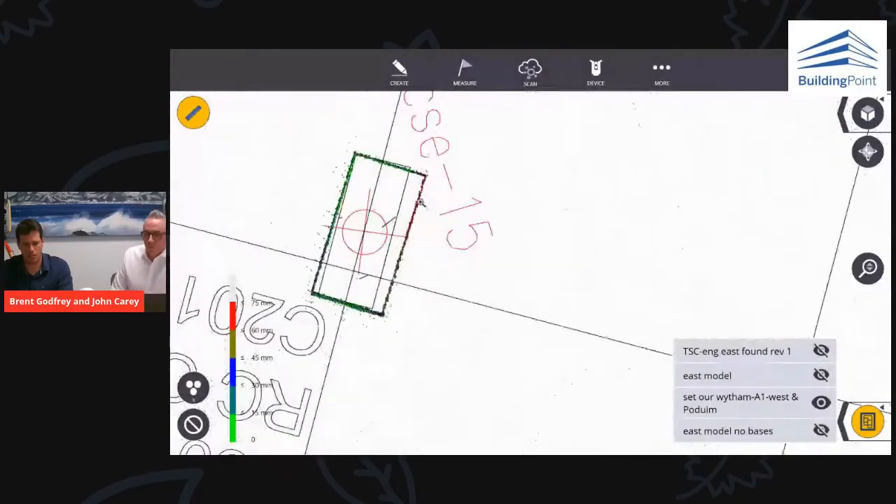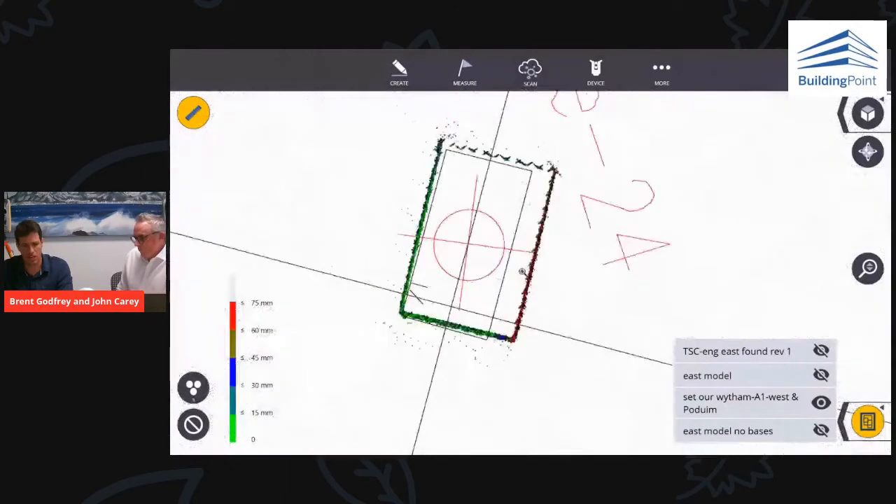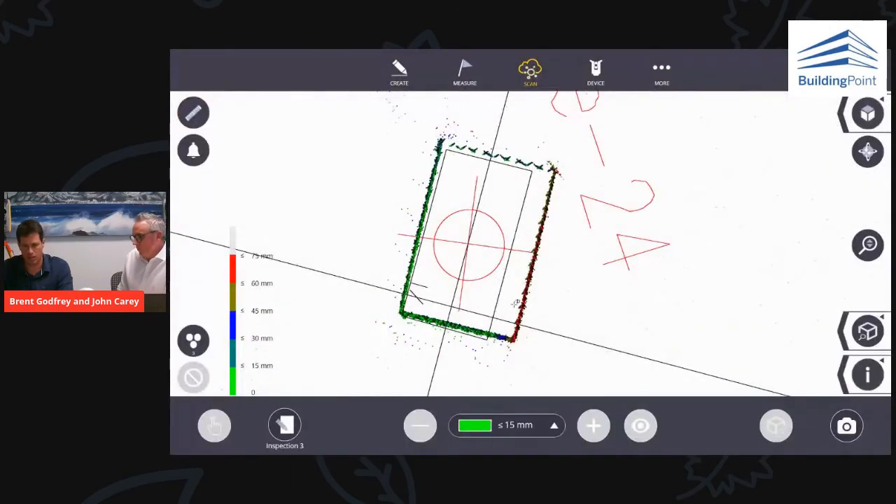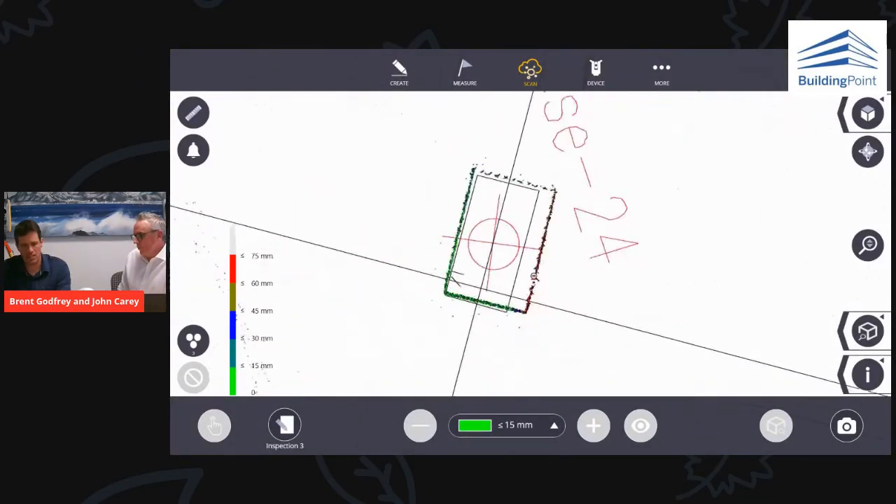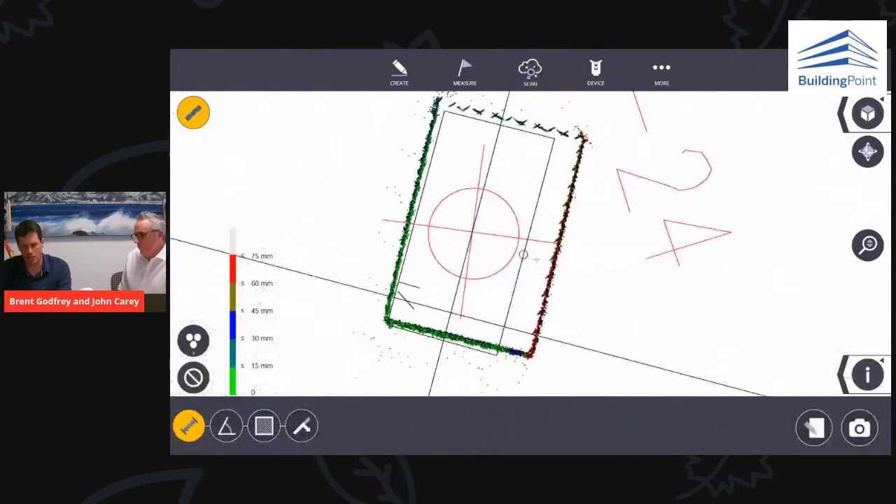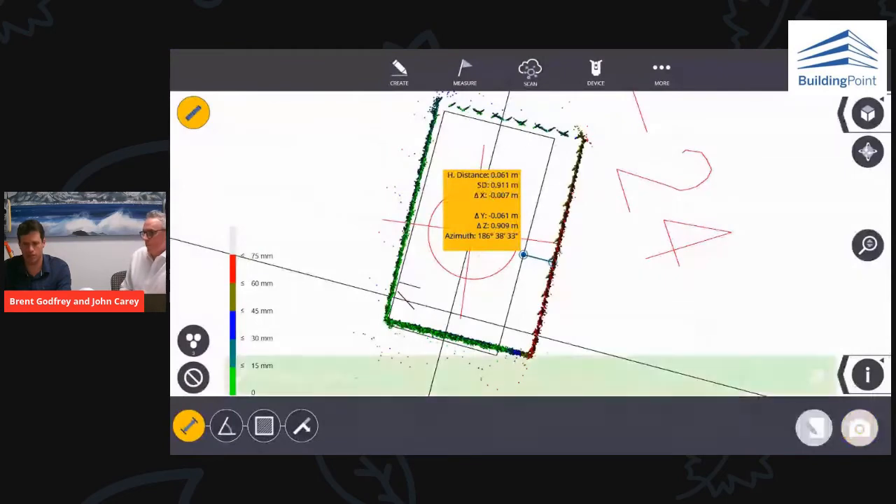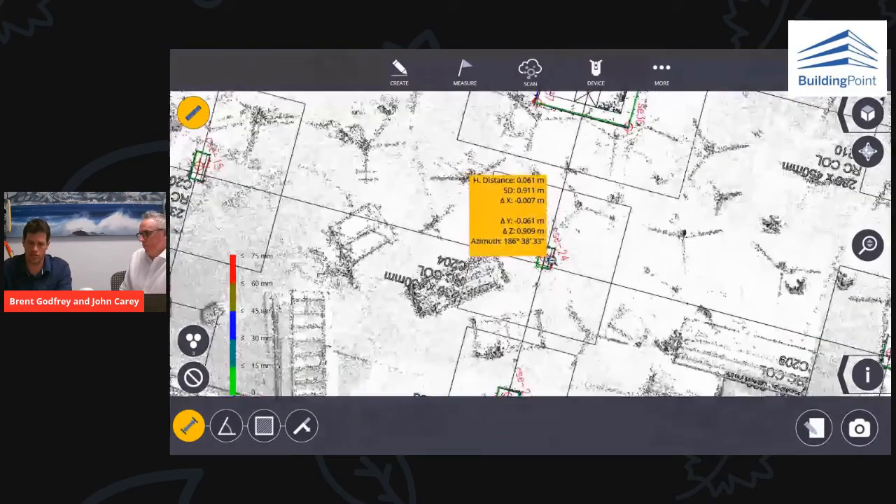And now, for example, I've got my background map as a PDF. I can then just do a simple visual inspection. And again, I can measure between my PDF and my point cloud, and I can take snapshots of those deviations and send those directly off to whoever is interested.